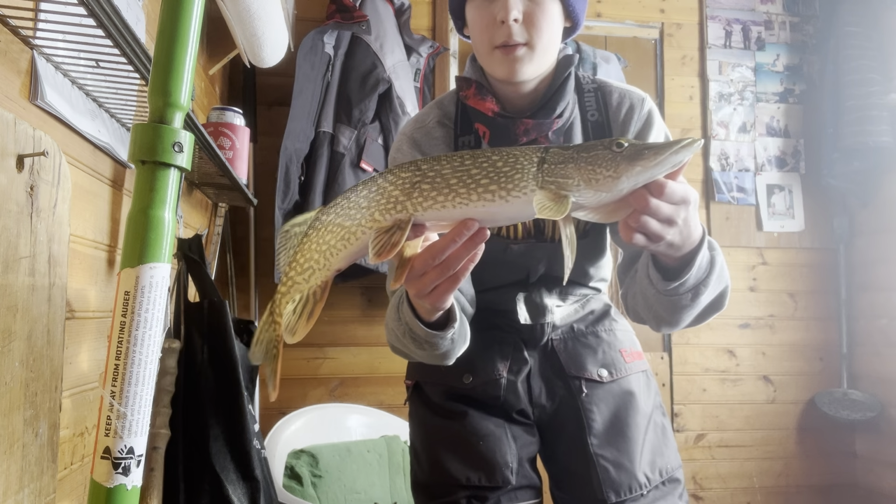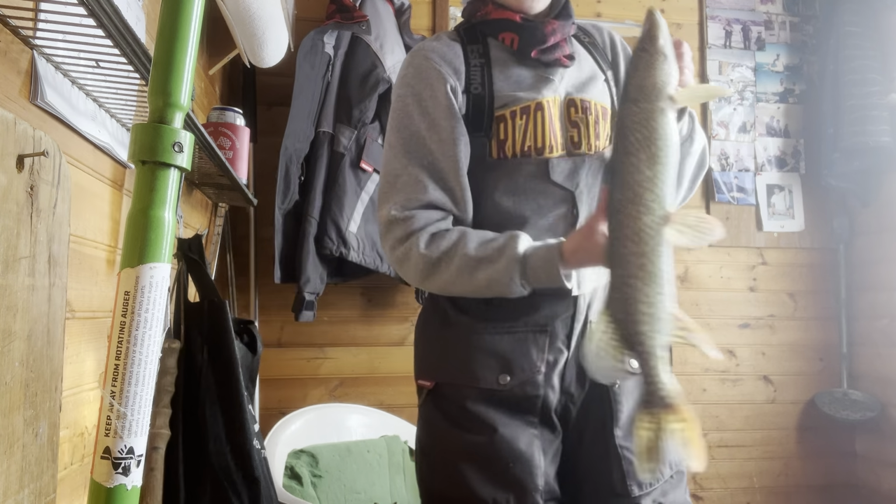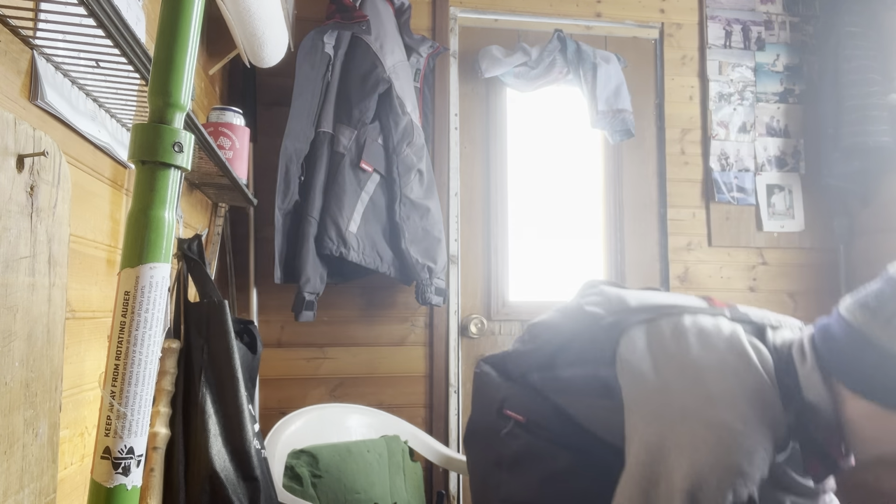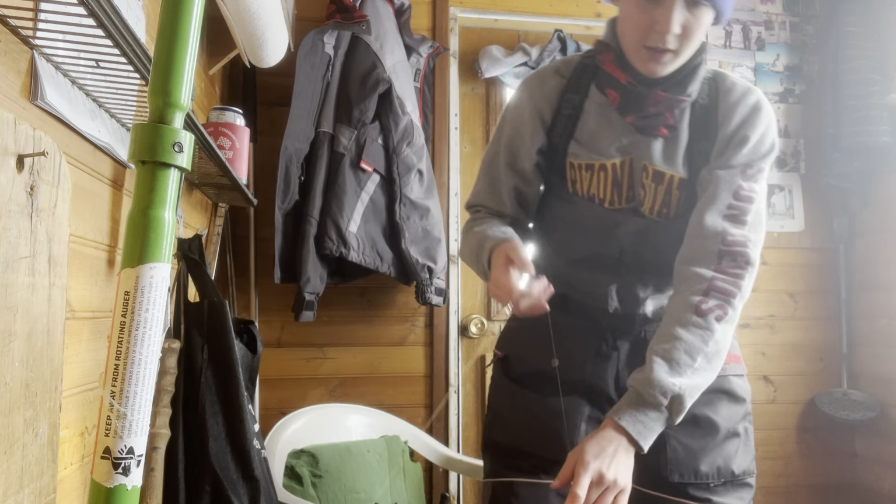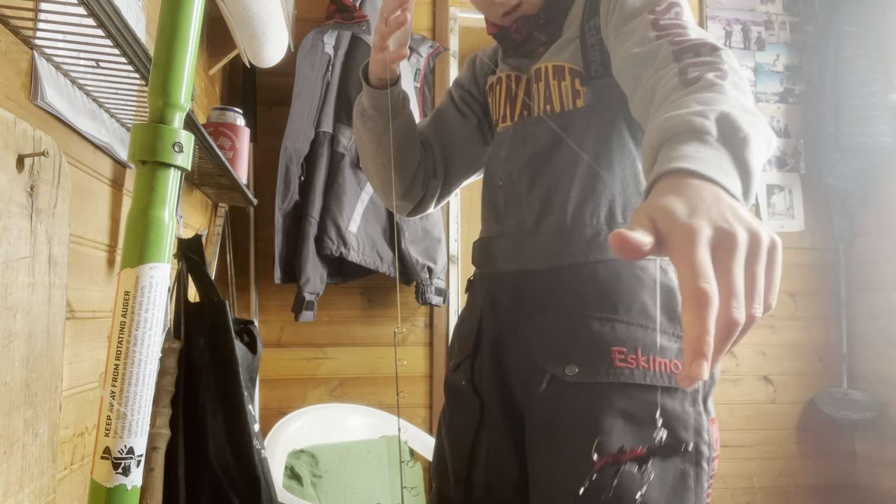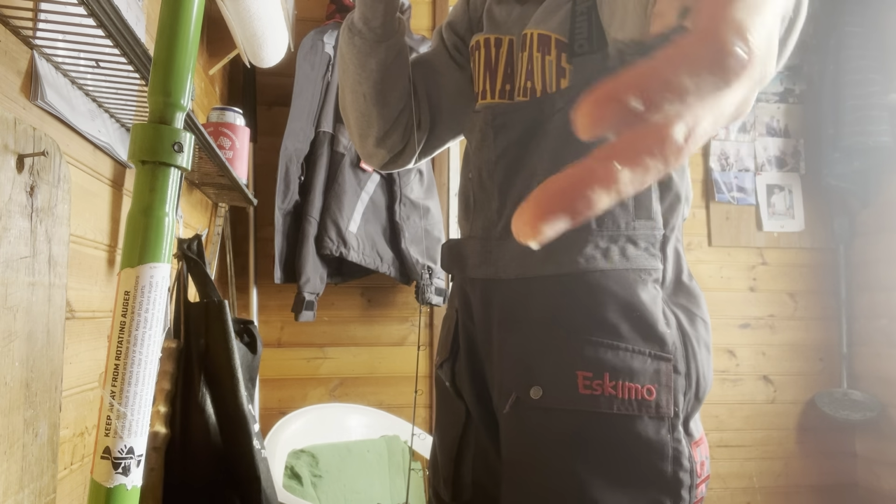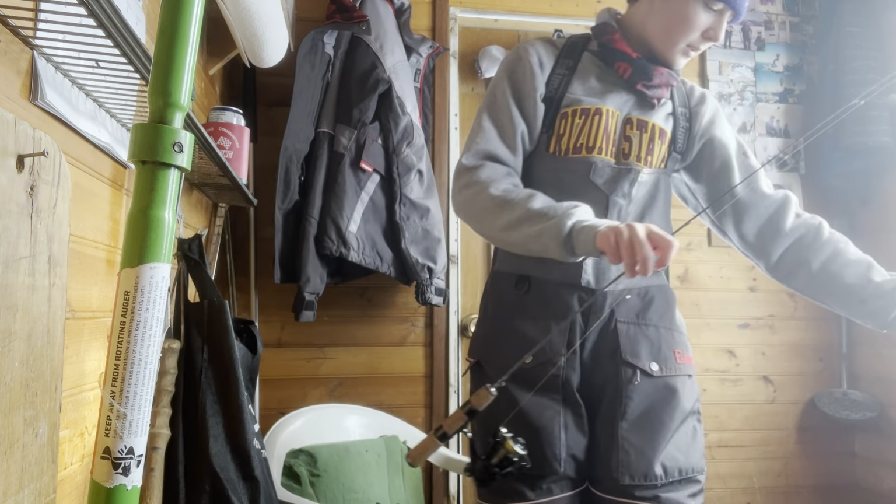It's probably about the same 25-inch pike on that Jaguar jigs. It is crushing pike. It's probably like the 15th pike I've caught in it so far. And there he goes down. So yeah, I caught a lot of pike on this thing. Pretty nice. Some of the hair's falling off though. Bit it off.